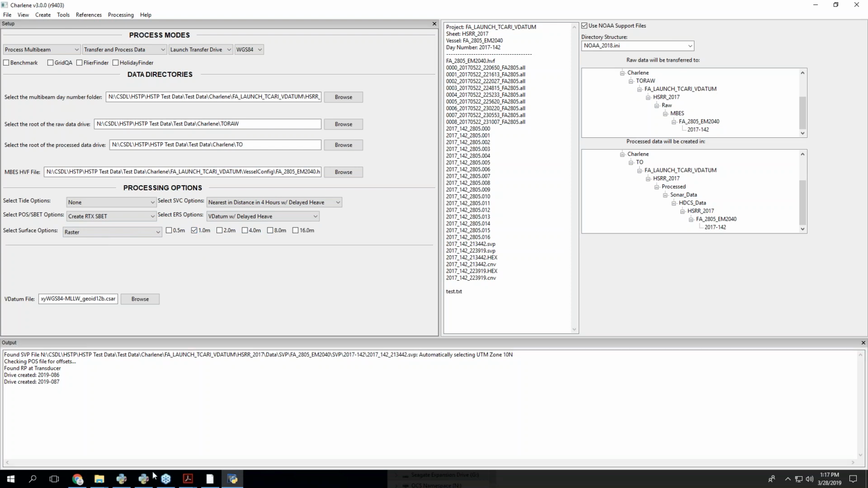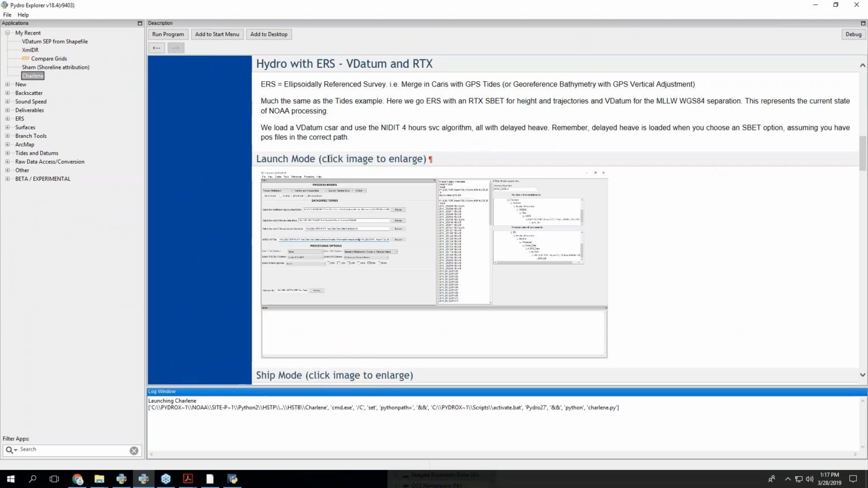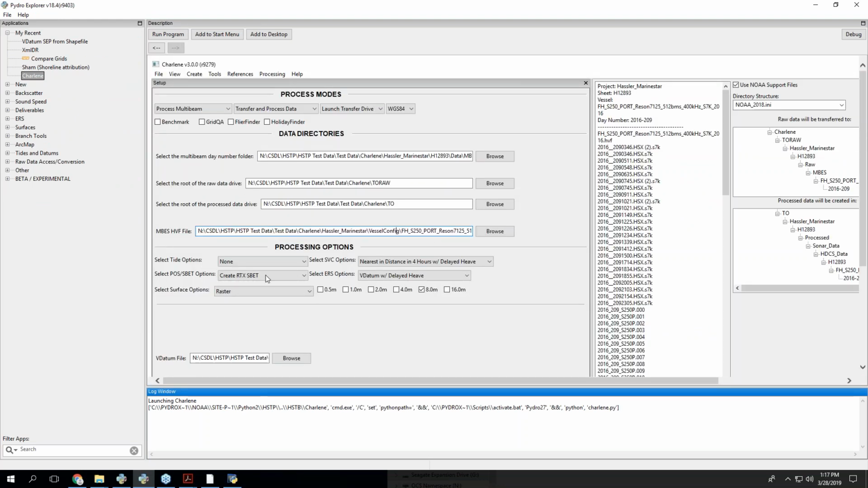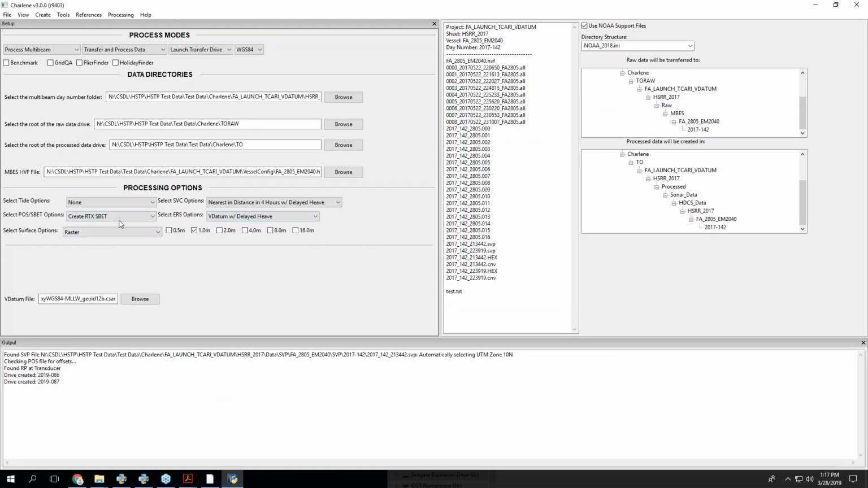So when I talk about, where is it? The ERS example, RTK SBET VDatum with heave, sort of represents the ERS workflow that we currently have. There's some assumptions here. You have to wait a little while after you get POS files to generate an RTX SBET. So it's not perfect, to have to wait to then run this if you want to get an SBET within this workflow.